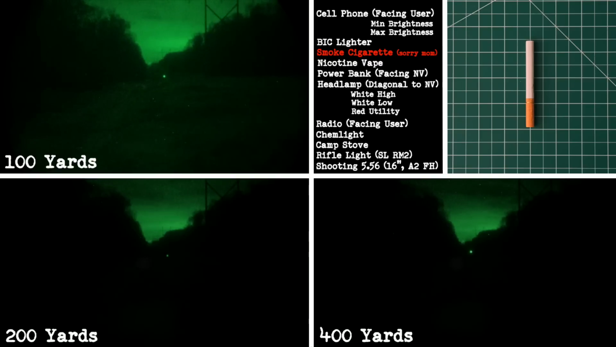I tried to cup it with my hands, but it still blew out once or twice. Sorry, Mom, I lit up for the viewers. I hated every second of it, but I think it shows something useful. Watch how the glow brightens as I take a drag, then fades as I lower it. That's a pattern you can recognize from a long way off. Smoking, and our next entry, vaping, can be serious liabilities in terms of light discipline. Let it be the reason you quit.